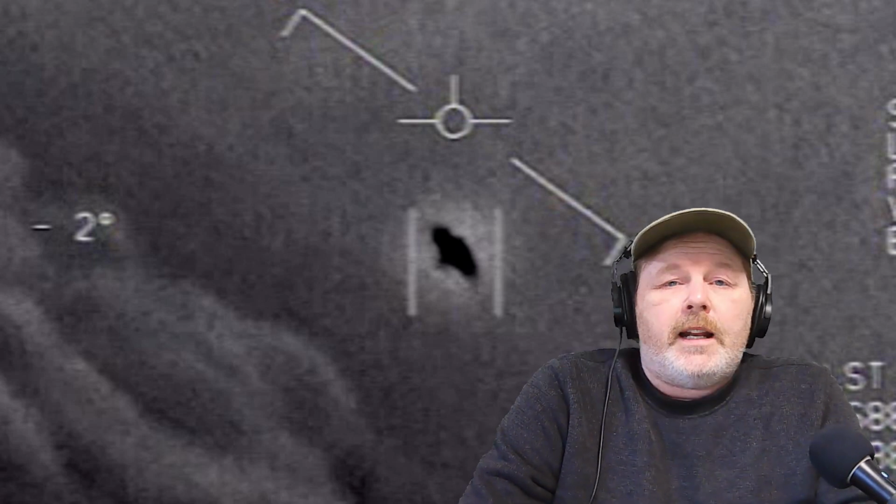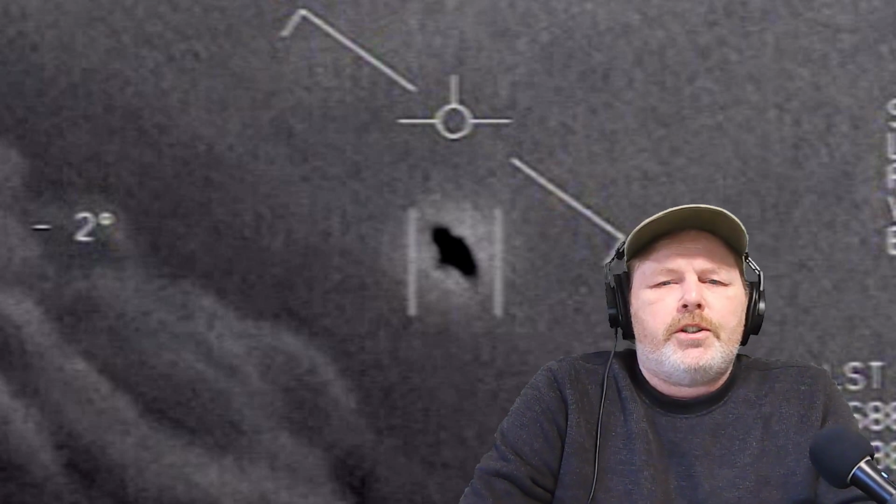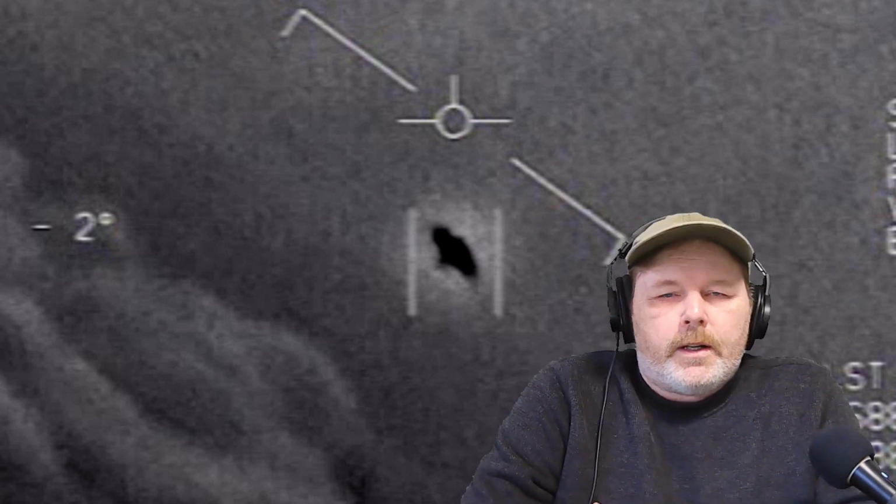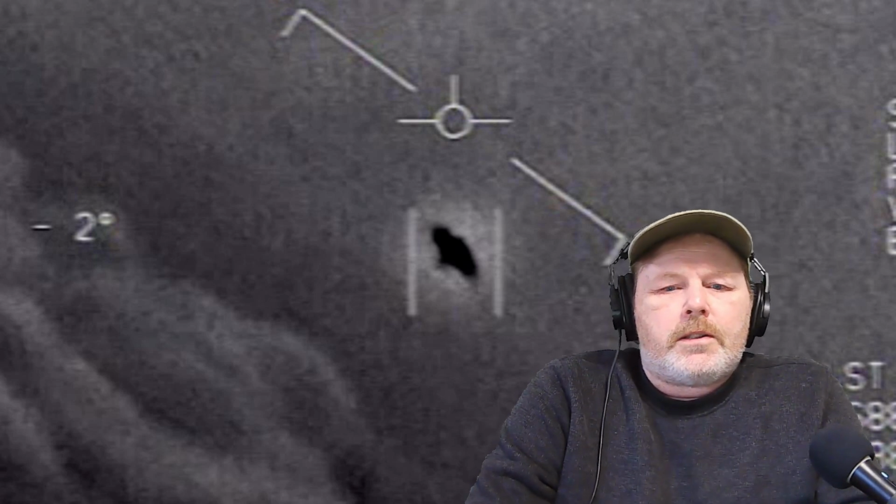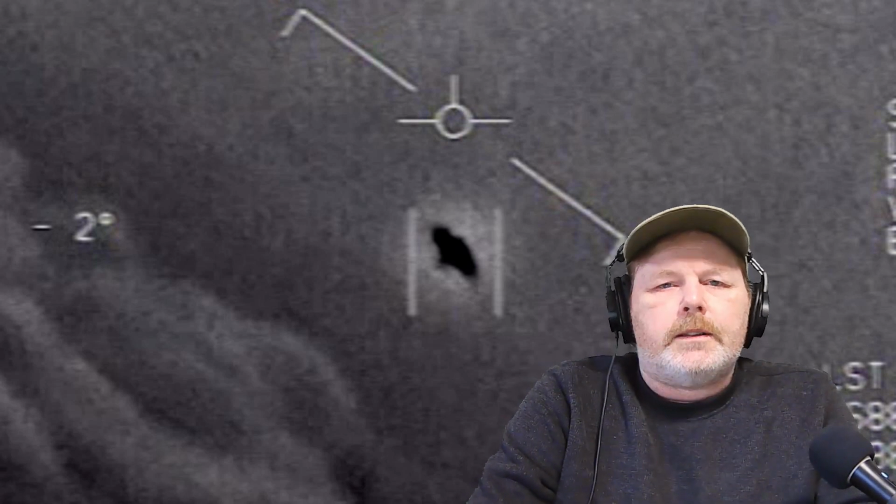And I've stated this before, and I'm going to state it again right now, that I believe the Gimbal video clearly shows a flying saucer. That's what it is. It's an object that's basically a non-human craft of some sort that was captured by the video camera on this jet fighter. That's basically what it is. Anyway, I wanted to talk about this for a few days now.